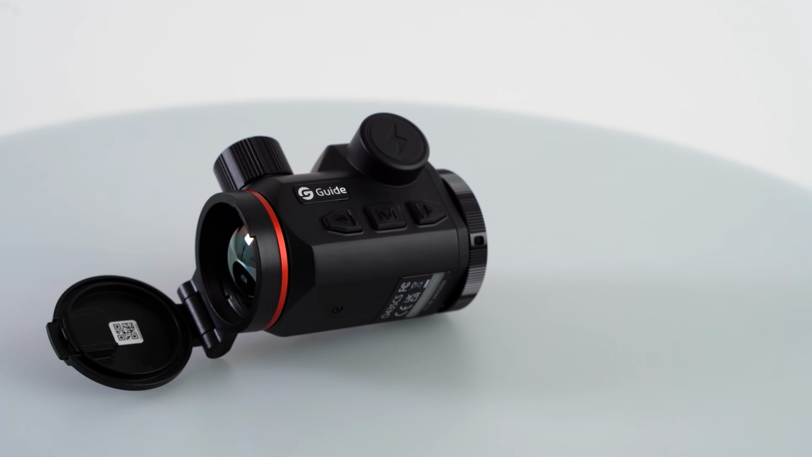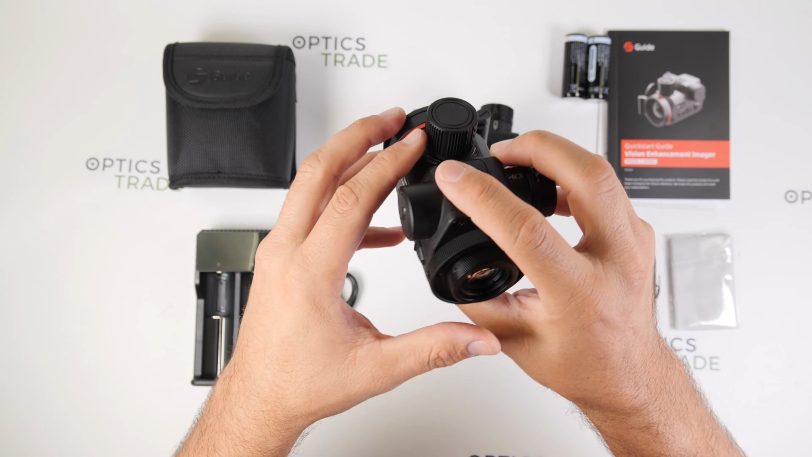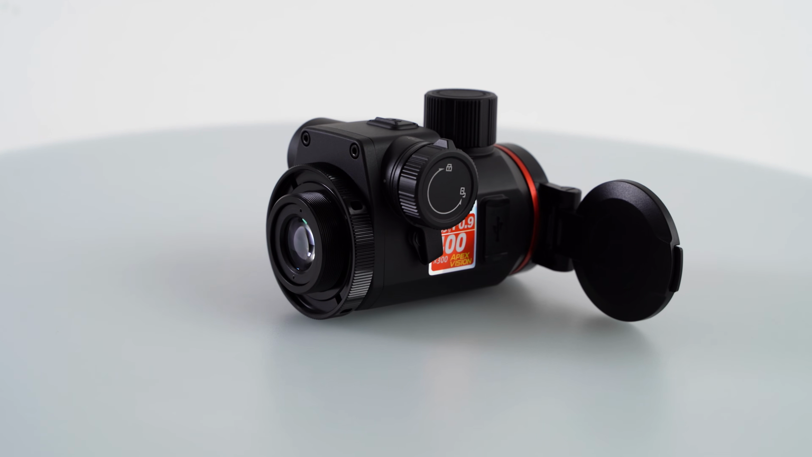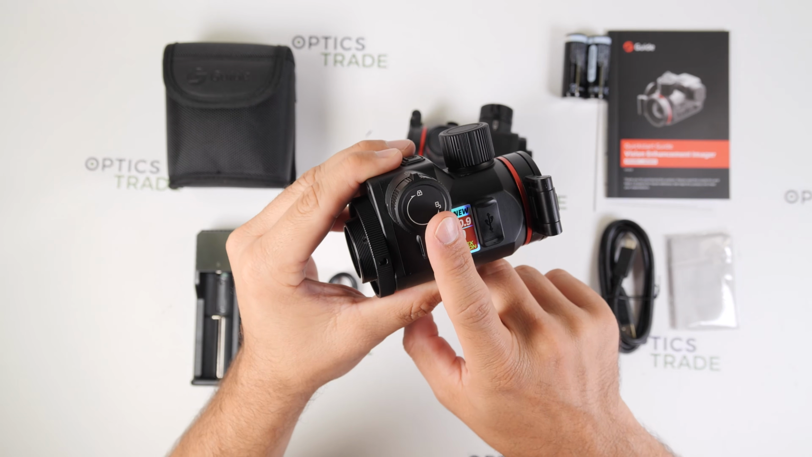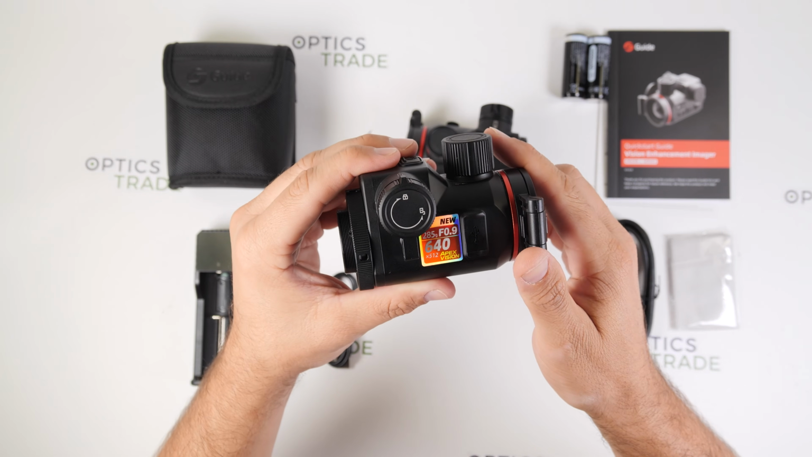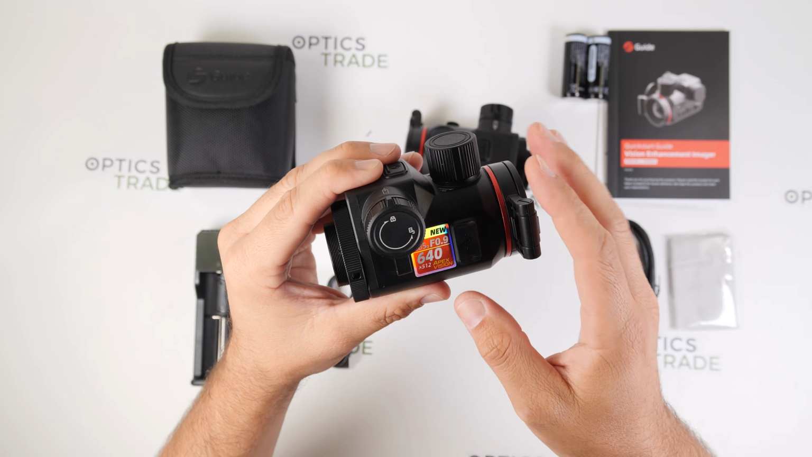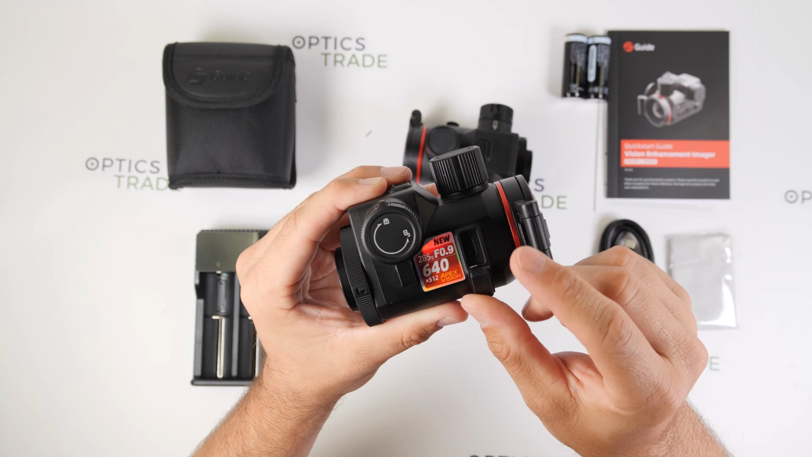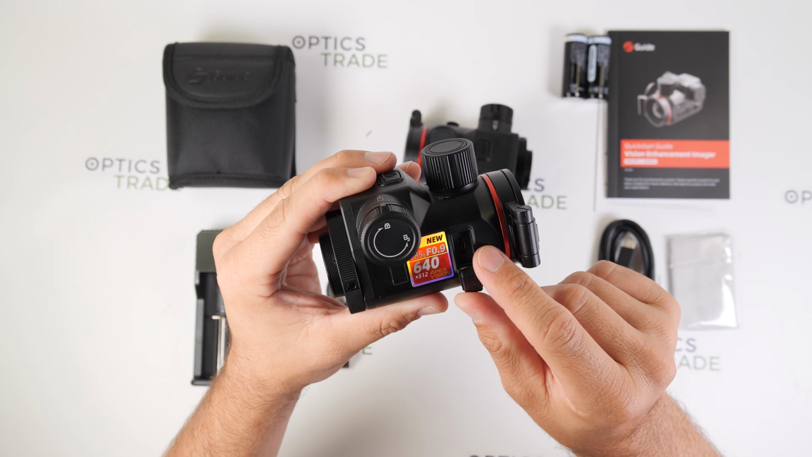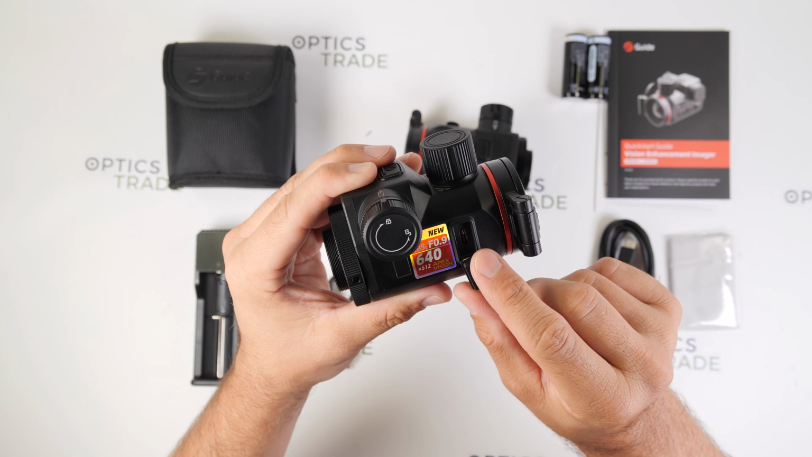Now, on the left we have these three buttons. They feel great and offer a crisp, positive click and excellent tactile feedback. Then on the right we have the battery compartment here on the top for one 18500 type battery, which is, from what I know, currently the only device that operates with these types of battery. And the other thing is here the USB Type-C port, which is only for data transfer, and the device can also be powered on through the USB Type-C itself.